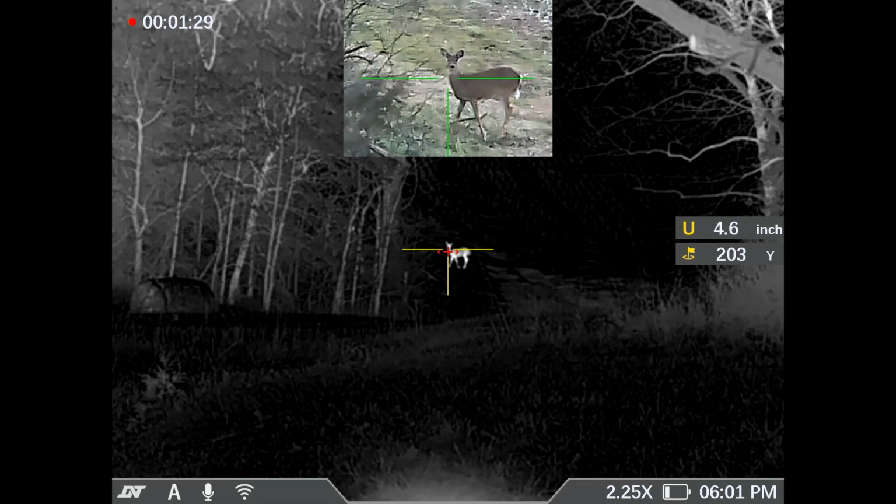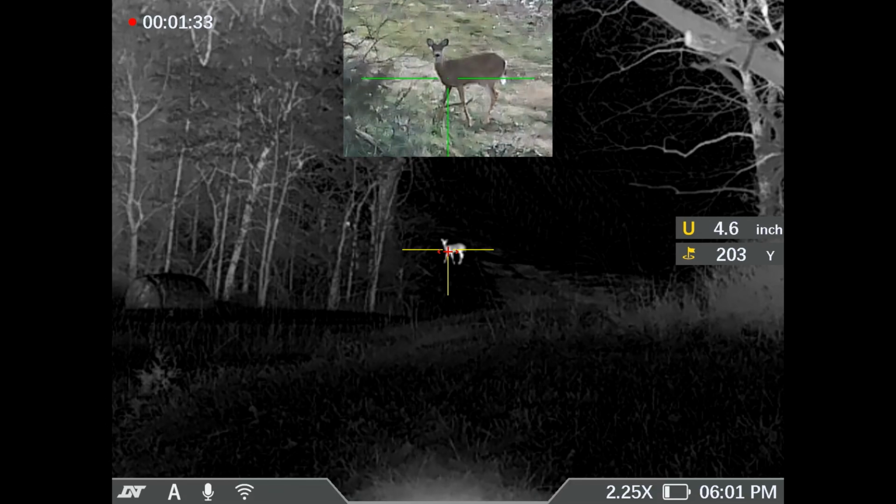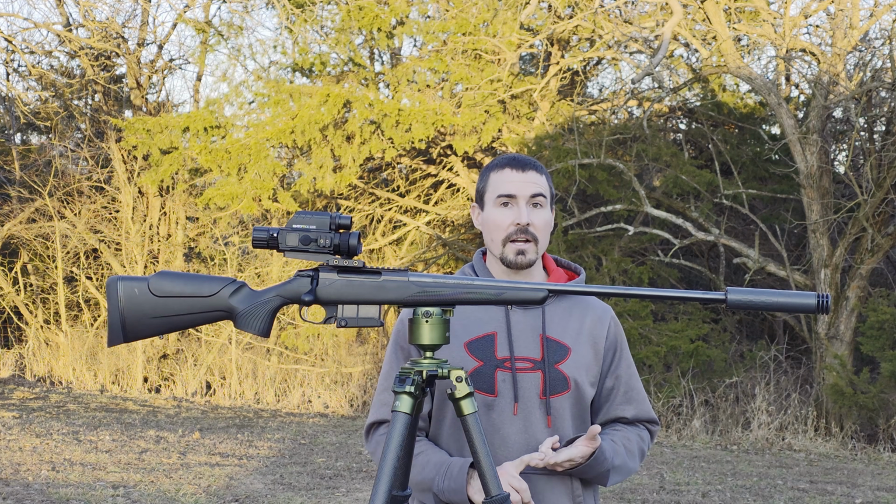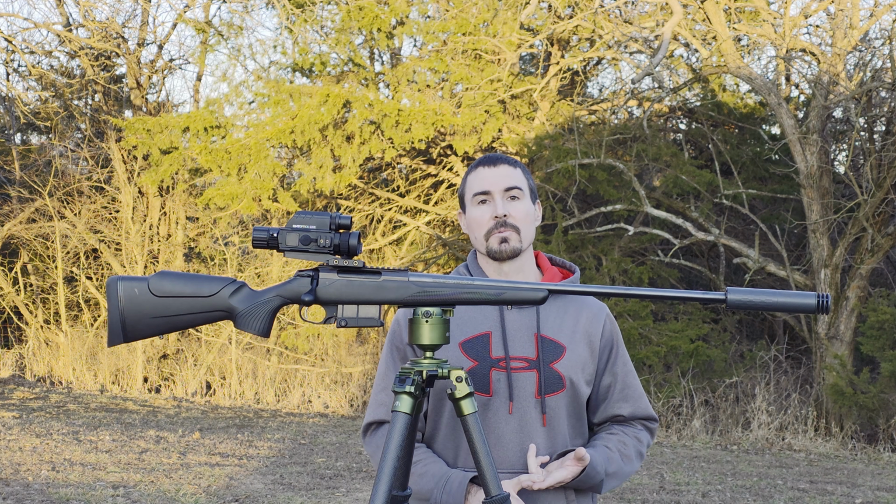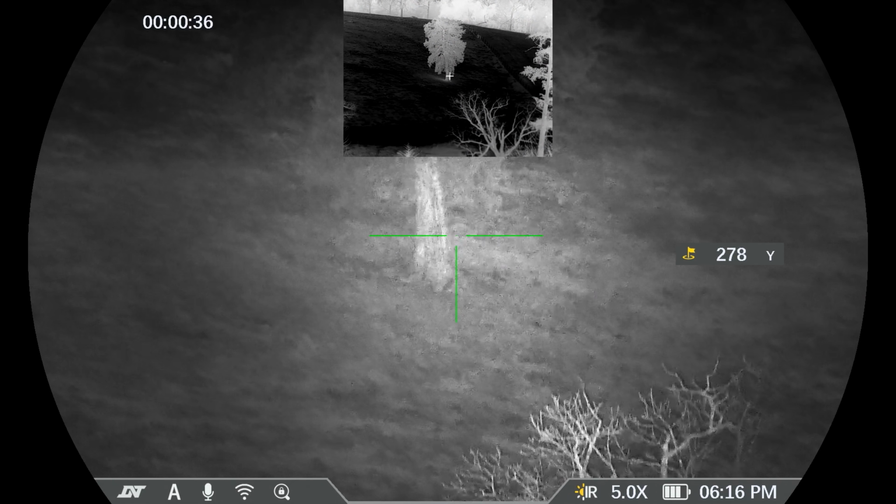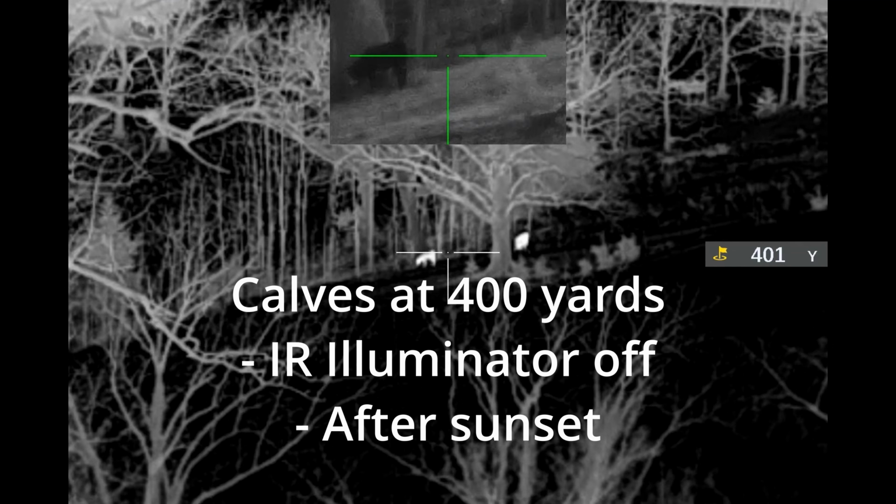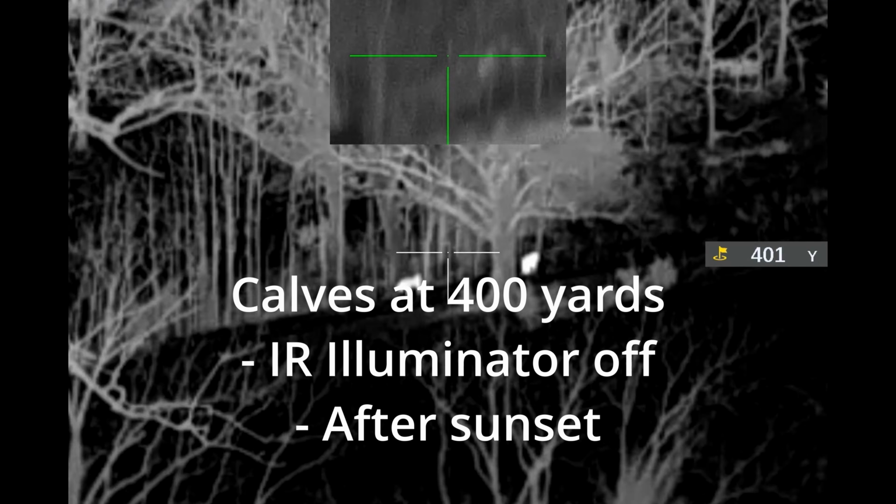The IR is great for identifying targets. If you've never used a thermal before, and you're unsure if that's a coyote or a fox or the neighbor's dog, I think that's where the nighttime, the night vision, and the IR is really going to help you out. You can really get in there close and see a detailed picture of what you're looking at. That way you know your target is what you think it is.